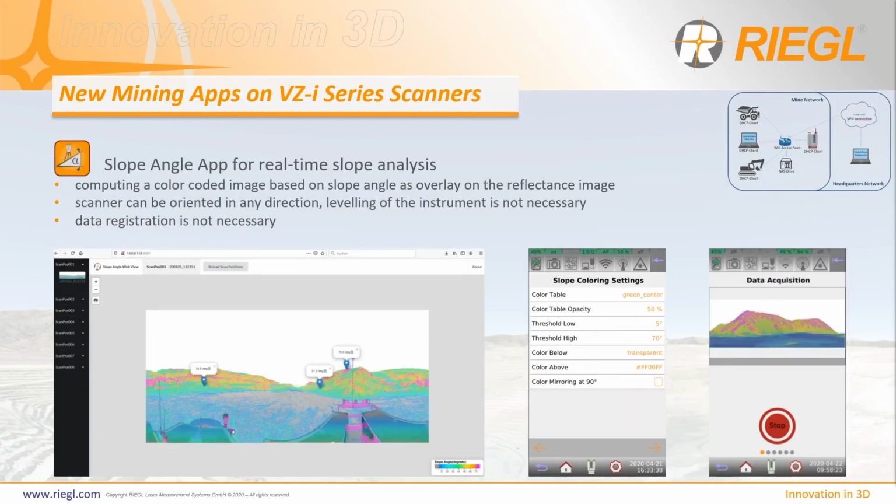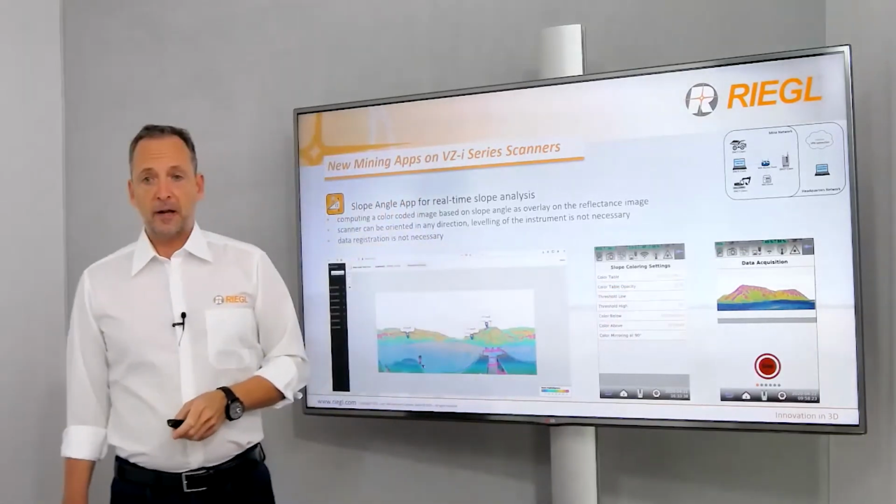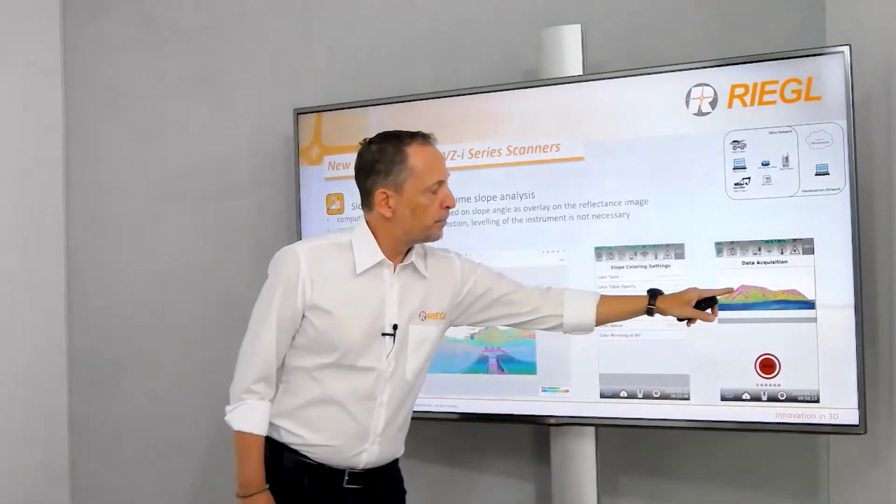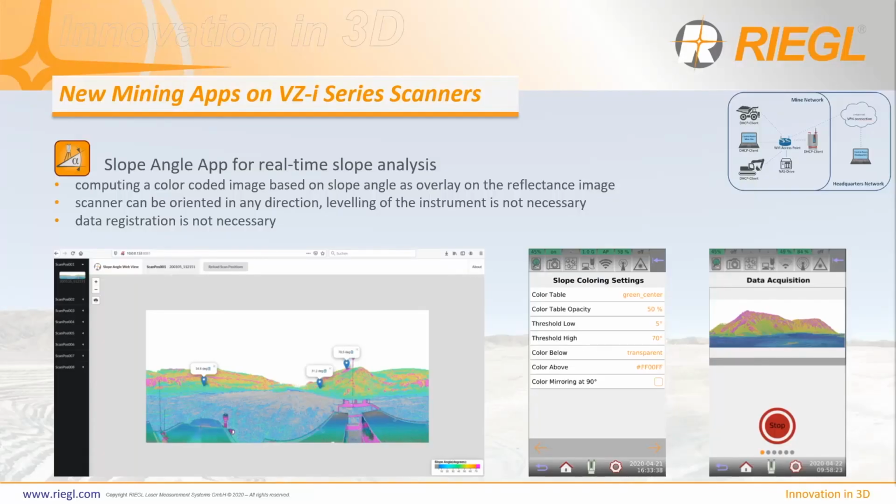Last but not least, we offer the slope angle app to visualize the actual slope angles of our scan data. For example, again, the operator of such a loader can see in real time the data. And for example, this operator dumps material on a big stockpile or dump area. And within the app, we can define a critical threshold value. In this example, 70 degrees. Everything above is highlighted in pink. So the operator of the loader sees immediately what kind of slope angles he creates by dumping the material.